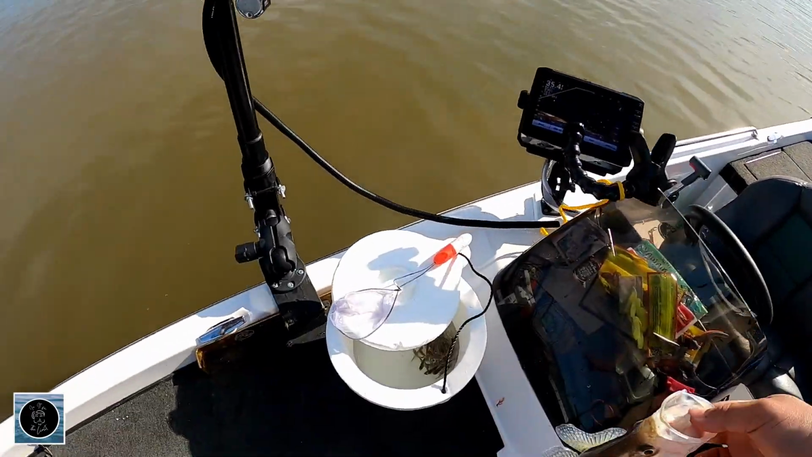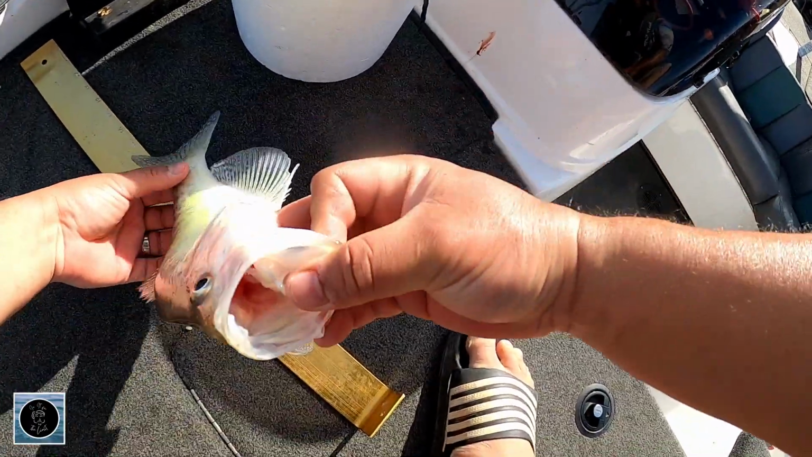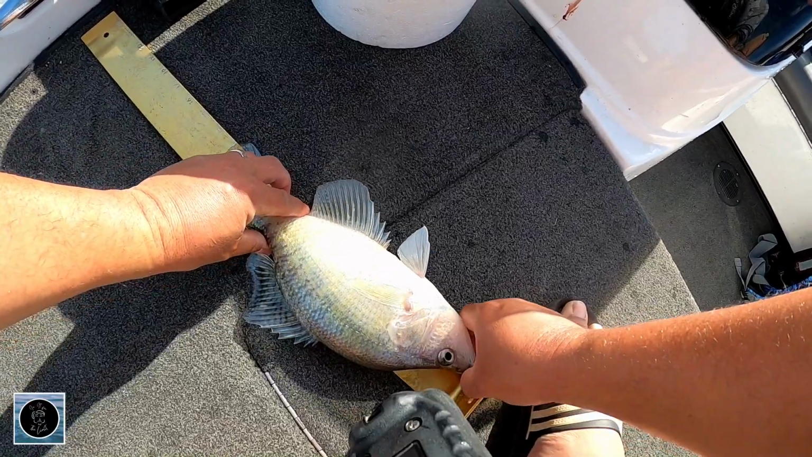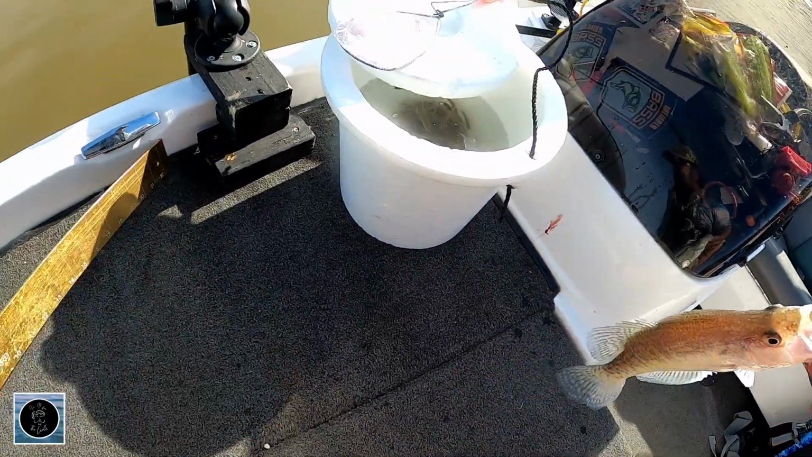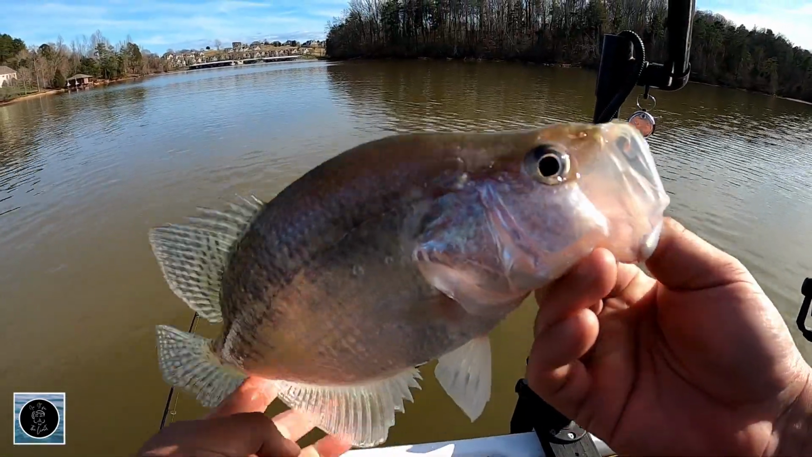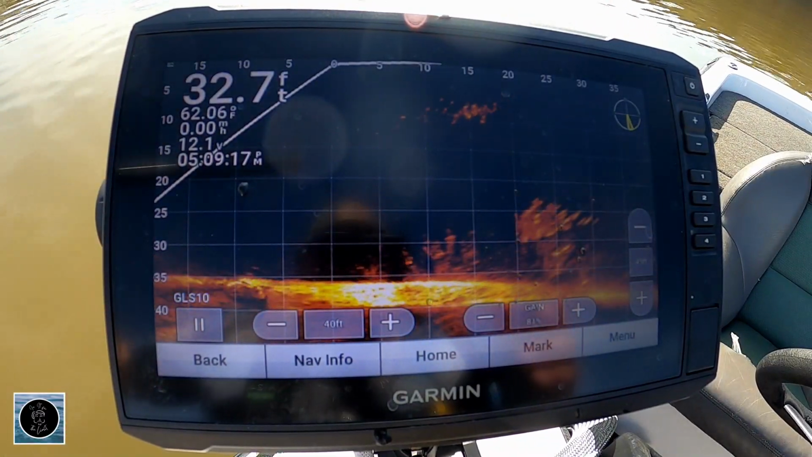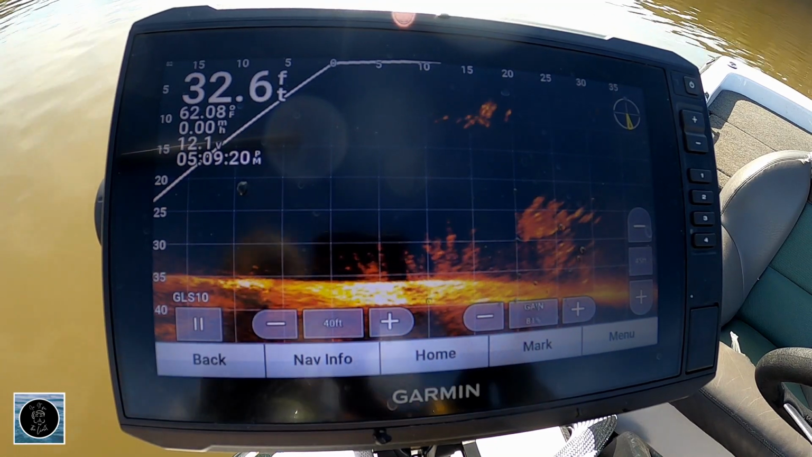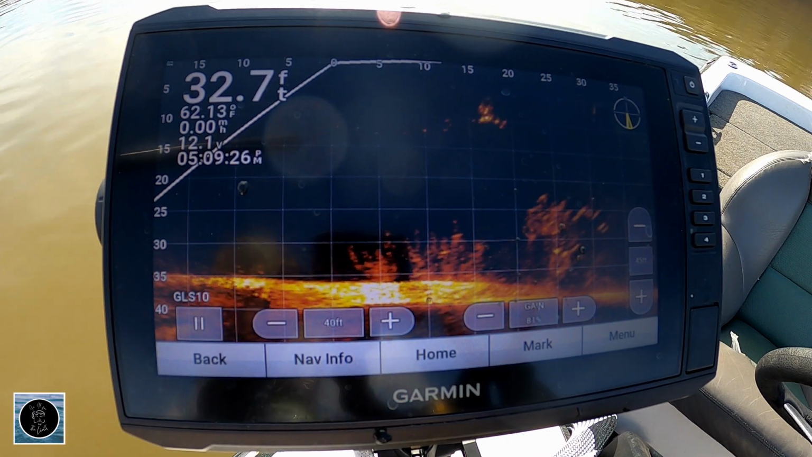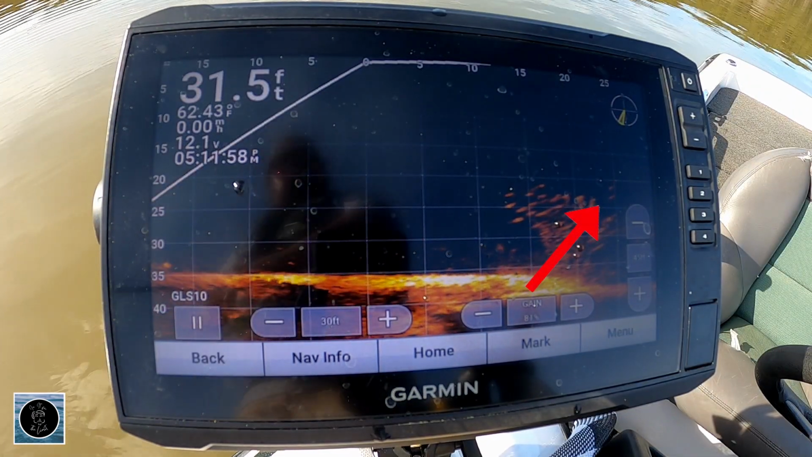Go 12.5 maybe. Let's see. Yeah, a little bit over 12.5. 12 3/4. Good fish. Alright. Get you a good view of, look at that tree right there. Bright lights, city lights. Christmas tree. I'm watching that thing. There we go.